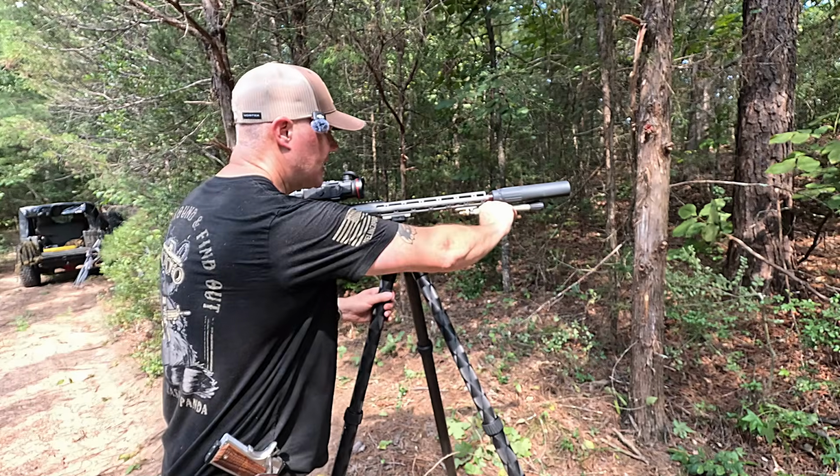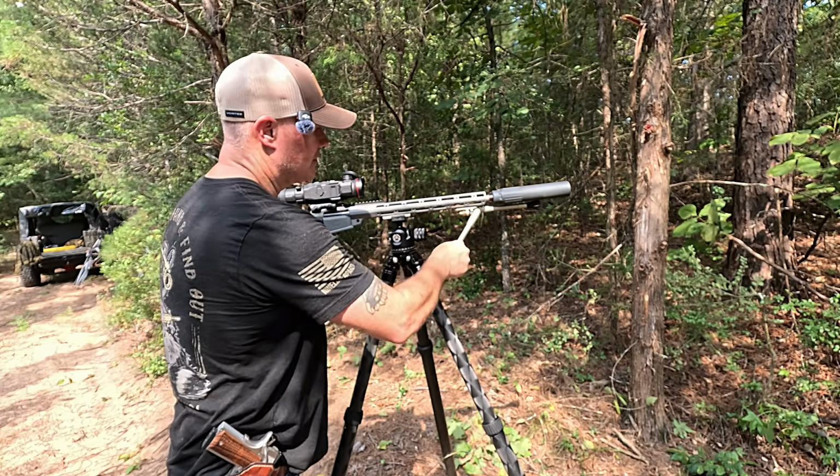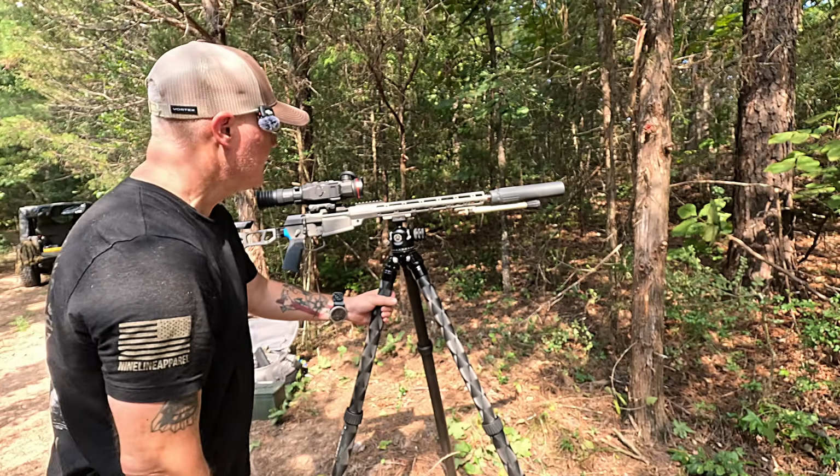This bipod's nice too. This one, whoa, that's hot. Ooh, boy, that's hot. So this thing will come backwards even as well. Just pulls out and drops down. Plus you can adjust the feet and pull them out as well. So I really like that.